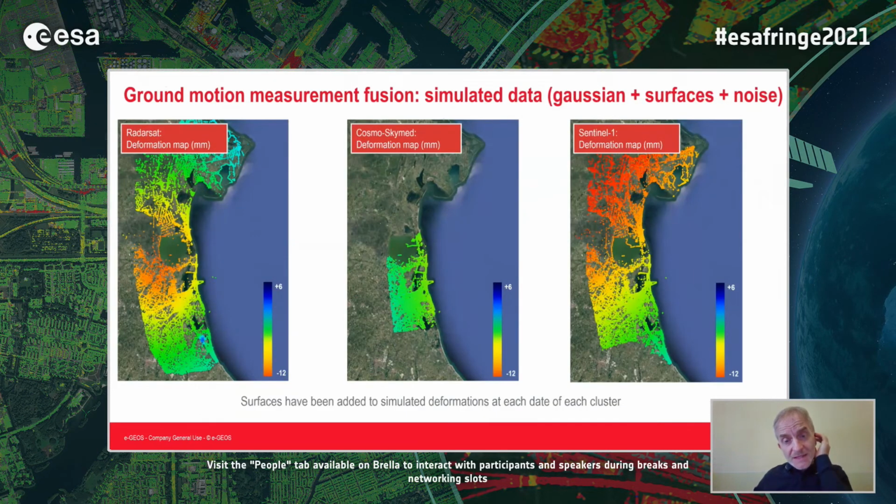We also made another simulation adding, corresponding to each acquisition date, a surface, a ramp, different for each date and for each satellite.